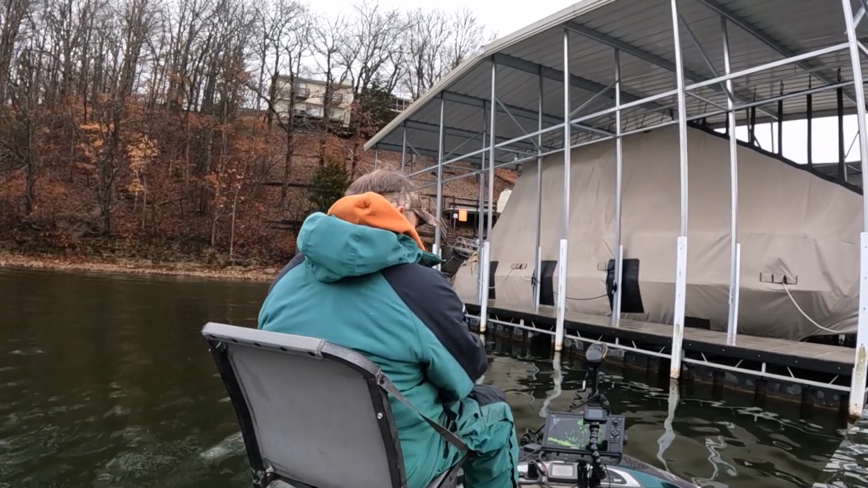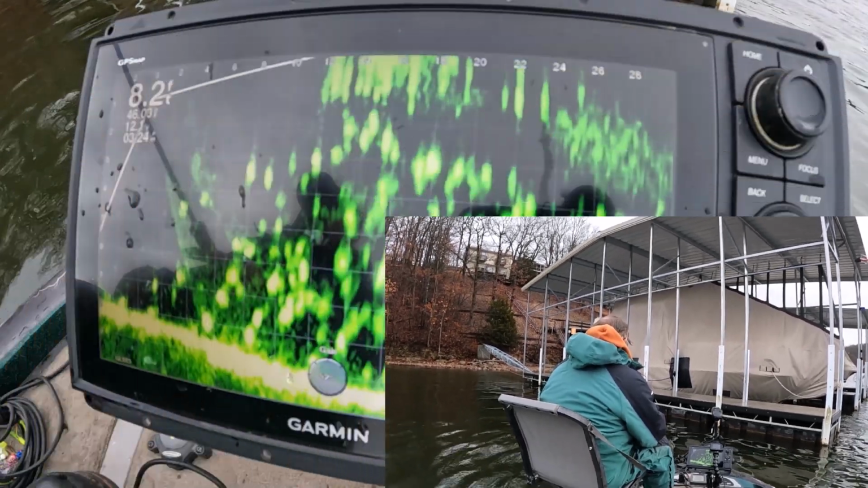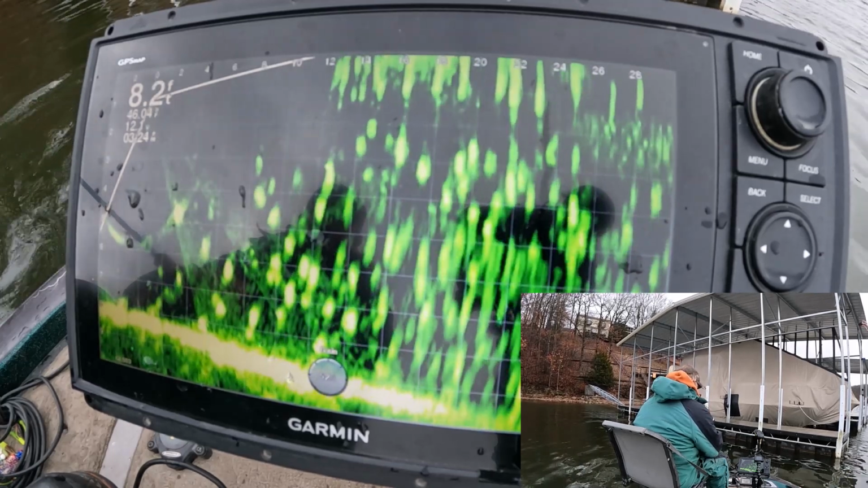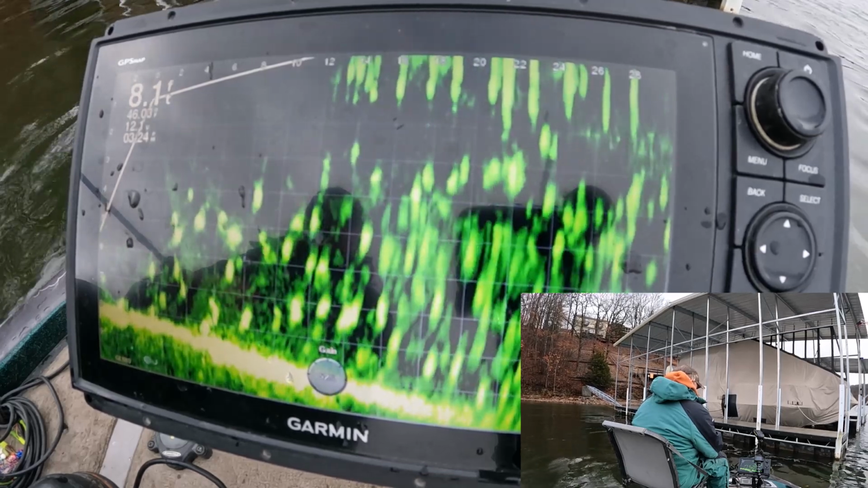We don't have a lot of time. That is a big old batch of fish. Go right there. So many fish, I can't see my jig, but I know I'm in the middle of them.